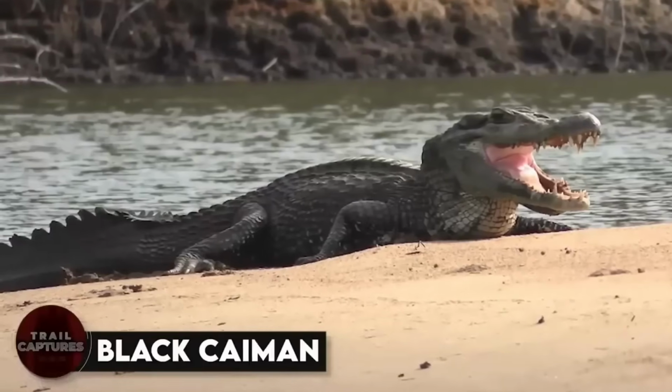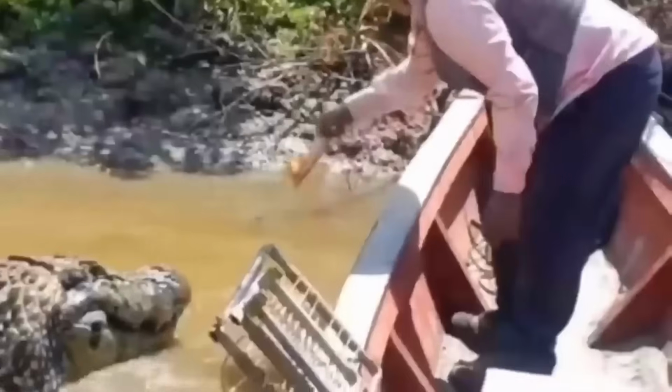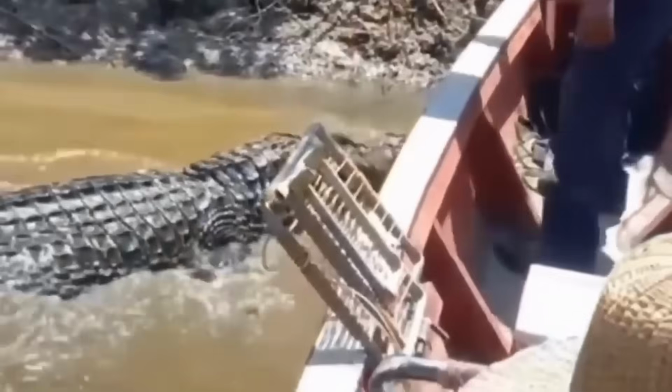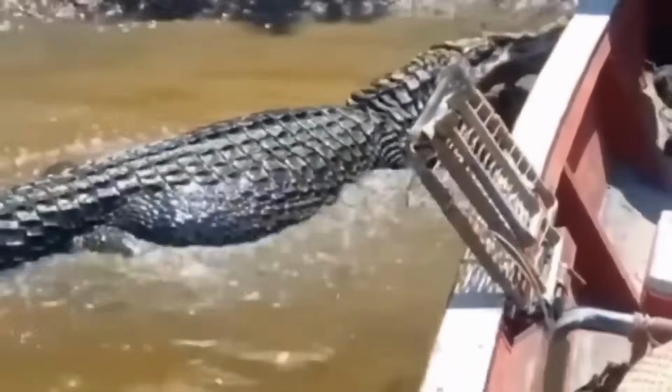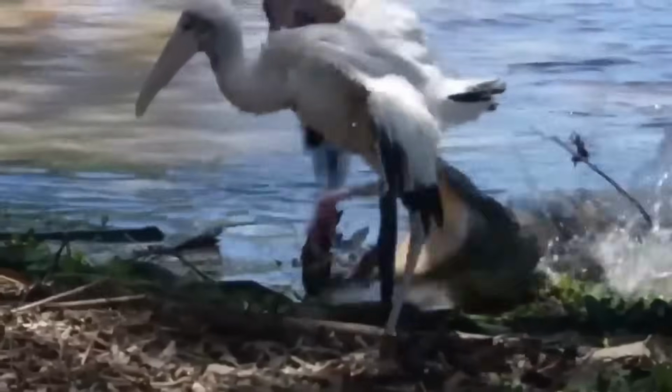Black Caiman. This crocodile is like the Hulk of the animal kingdom. It's one tough customer. And let me tell you, if you ever find yourself in its neck of the woods, you better watch your back. This bad boy has been known to attack humans, so you don't want to mess with it.